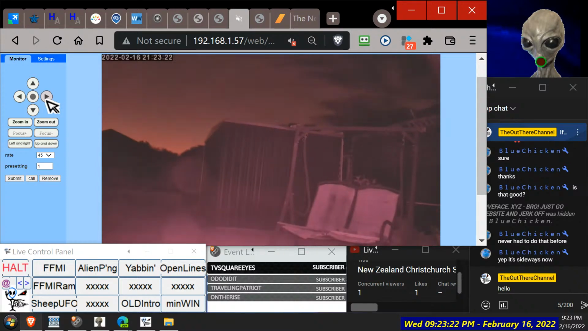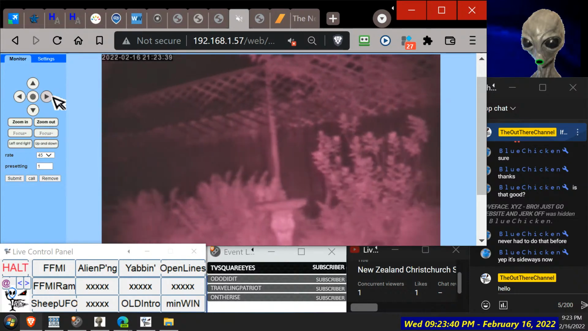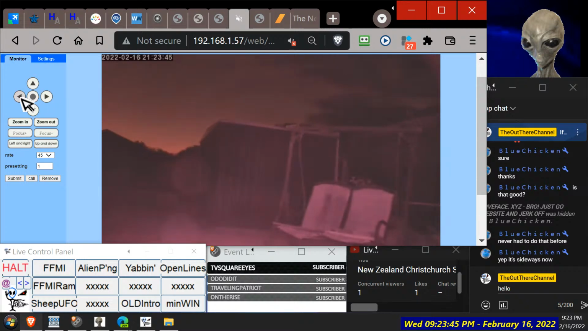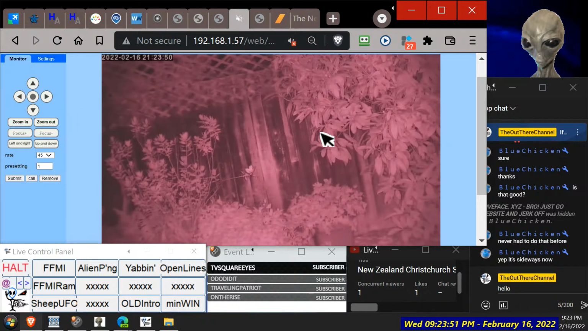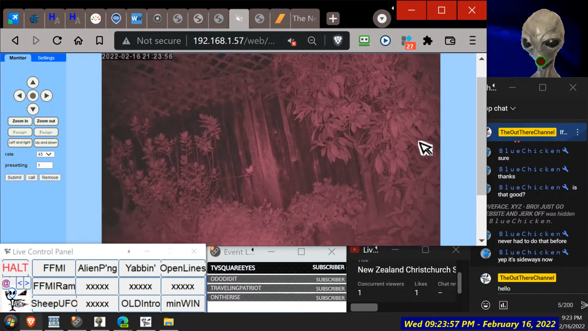There we go, that's the other side of the sunrise going down, and the green shed with some outside seats. Maybe it leveled off. Yeah. Maybe it's rocking around on a bit of grass. I hope it don't fall over. Can't afford another $300. So yeah, it doesn't look too much like bugs, does it? I mean, plants.